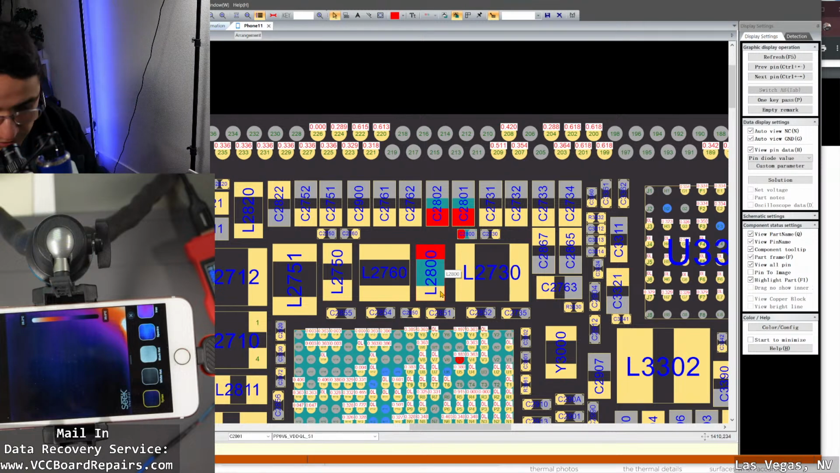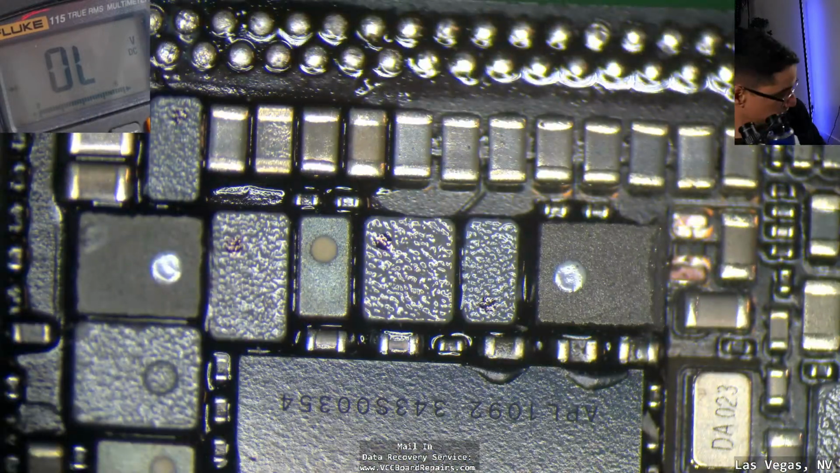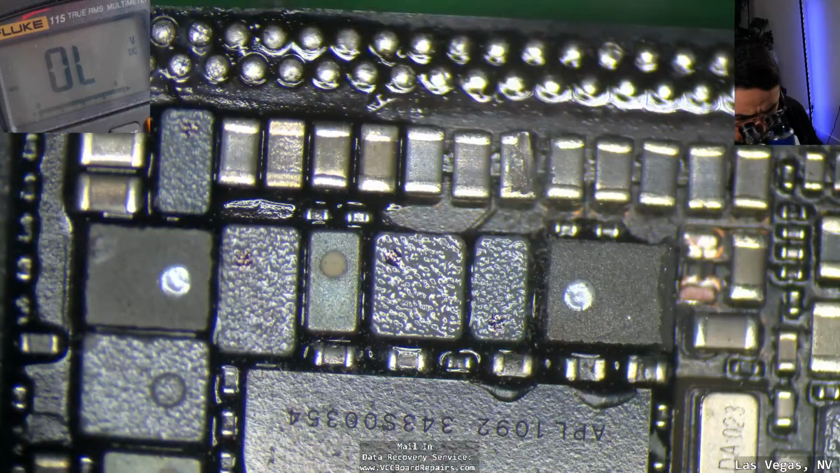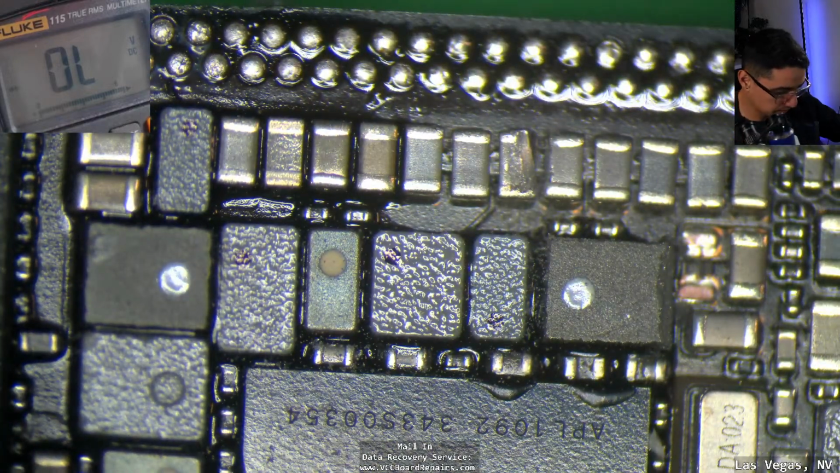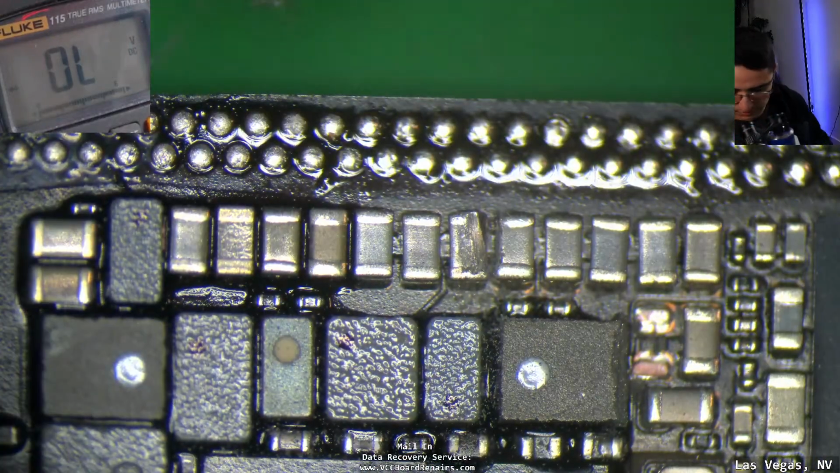All right, so that would be maybe this one here. All right, that seems shorted.